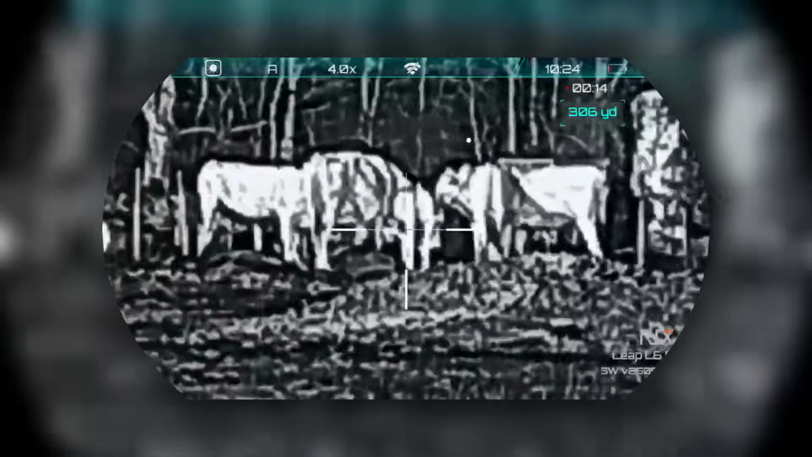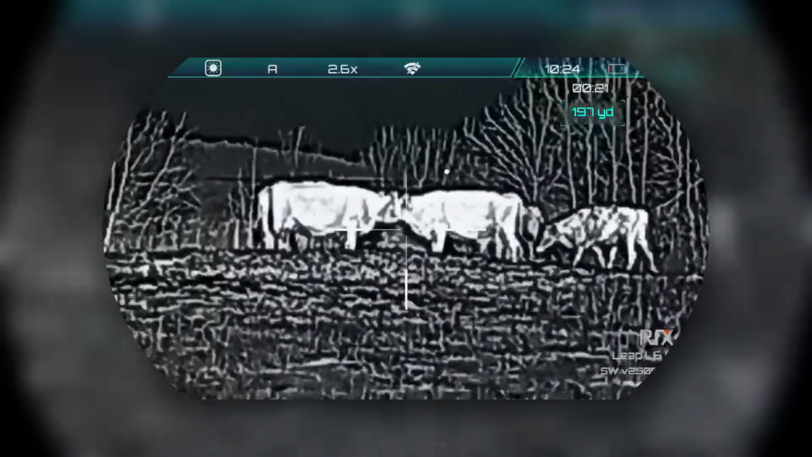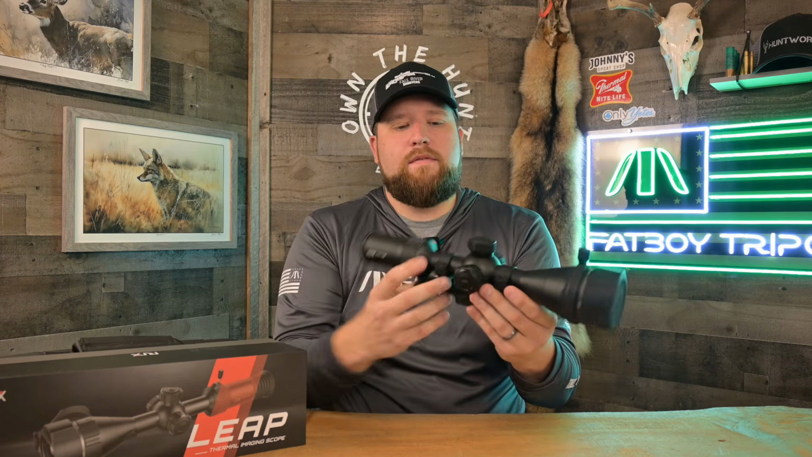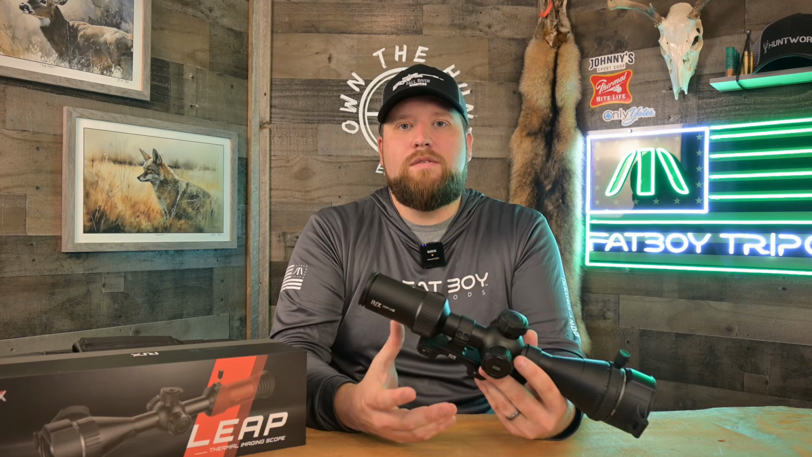If I'm going to talk about something else I don't like, I do not like the navigation in the menus, and this is no different than the original L6. It's the same thing, but you have 3 turrets on this scope. They all spin, okay? A lot of scopes that have this kind of turret design, they don't all spin, or if they do, they don't all have to be used together to navigate your menus. And with this scope, that is the case. You have to use all of these turrets to navigate your menus.